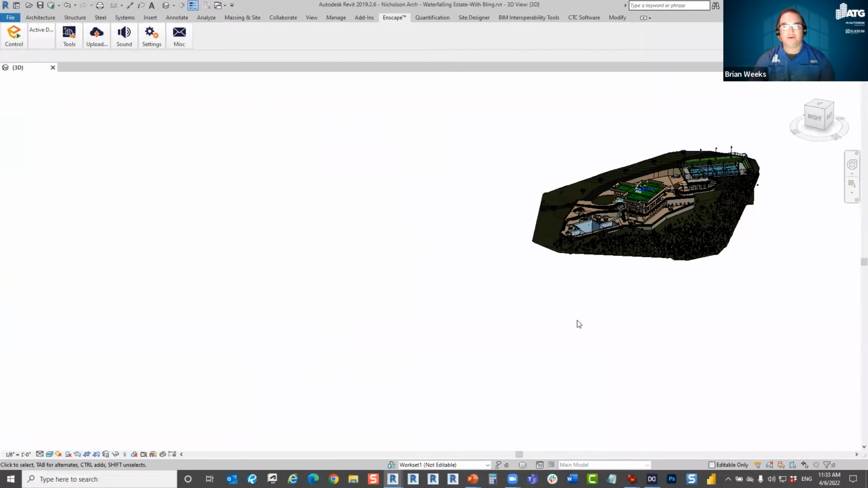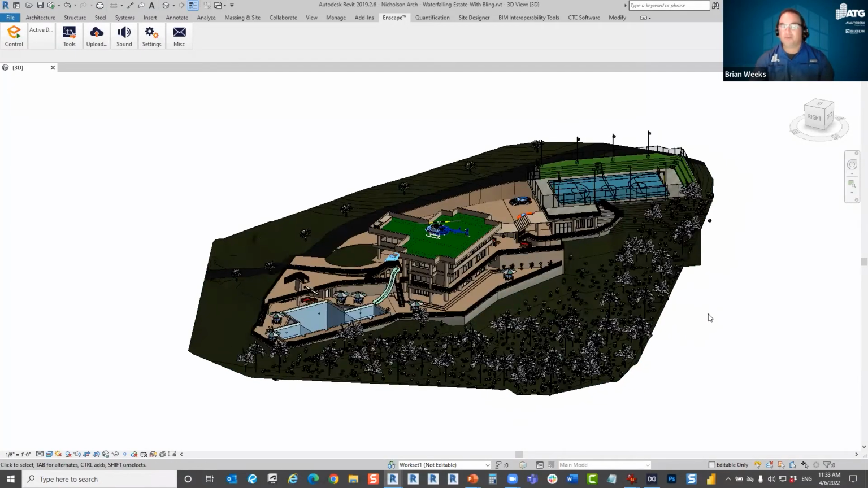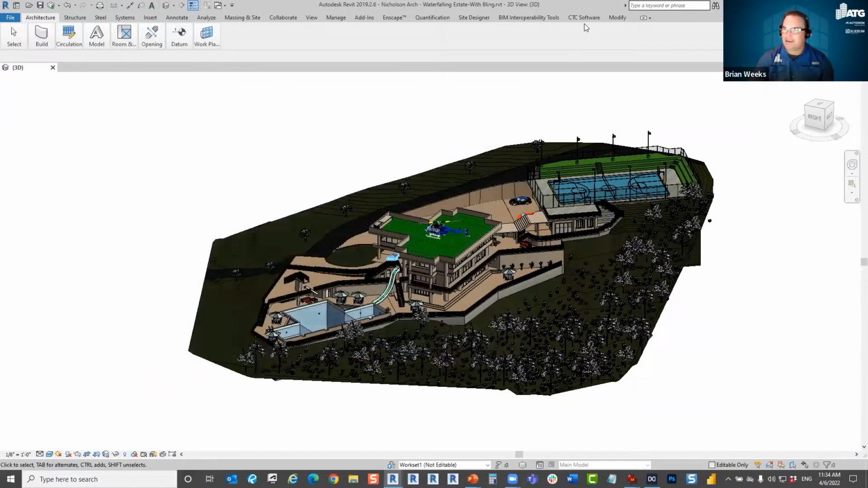Always, before you start modeling and you pull the point cloud in, make sure that your base point is at a point that you want it to be, if that makes sense. My best practice is I typically will set my base point at the corner of the building that I'm going to be modeling.